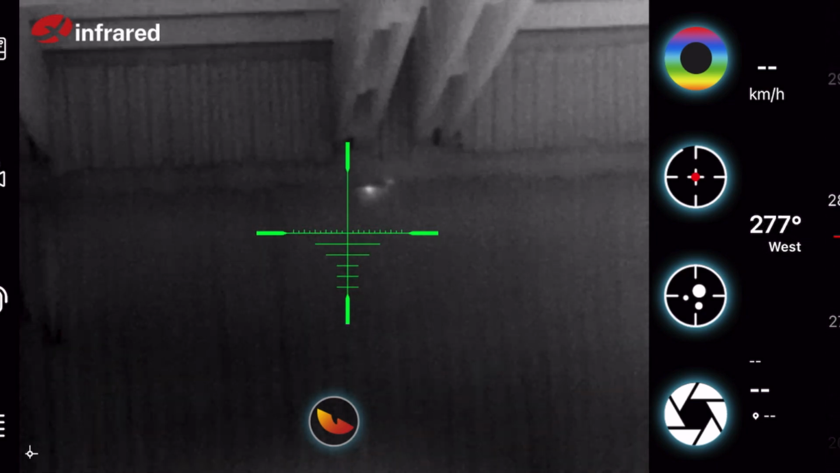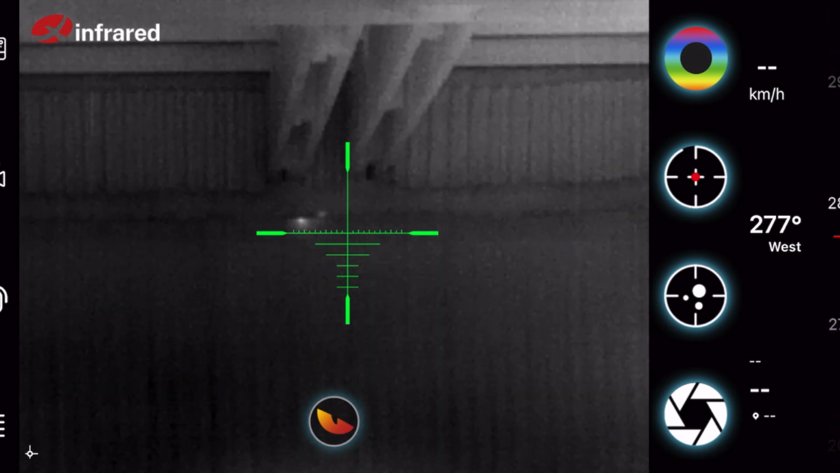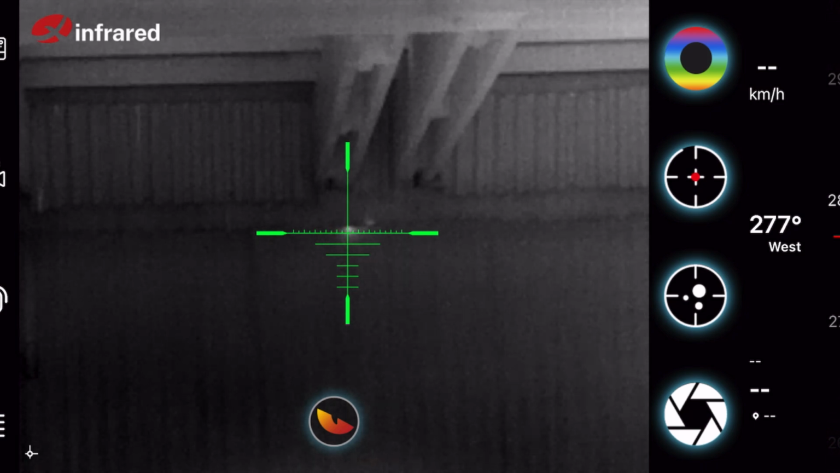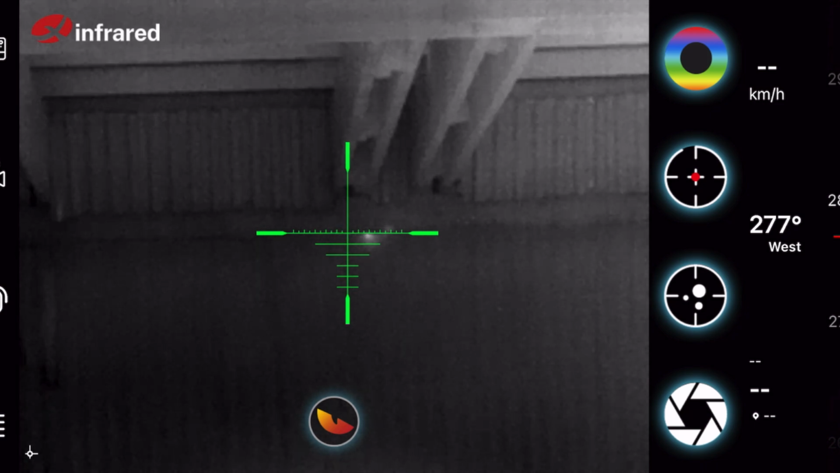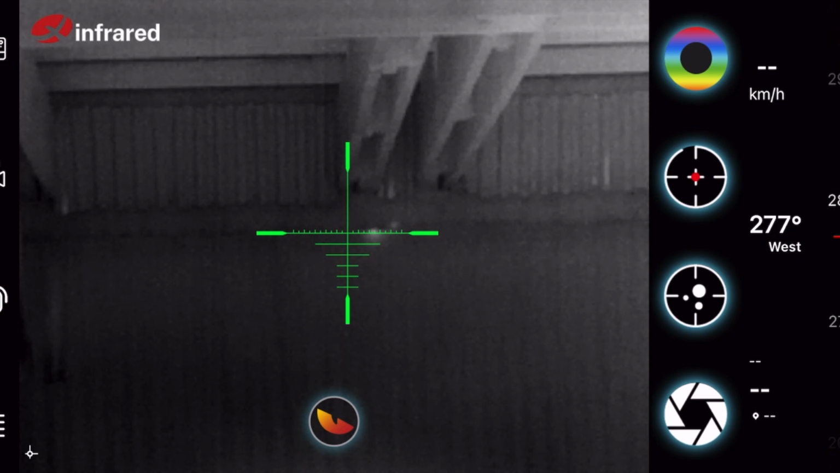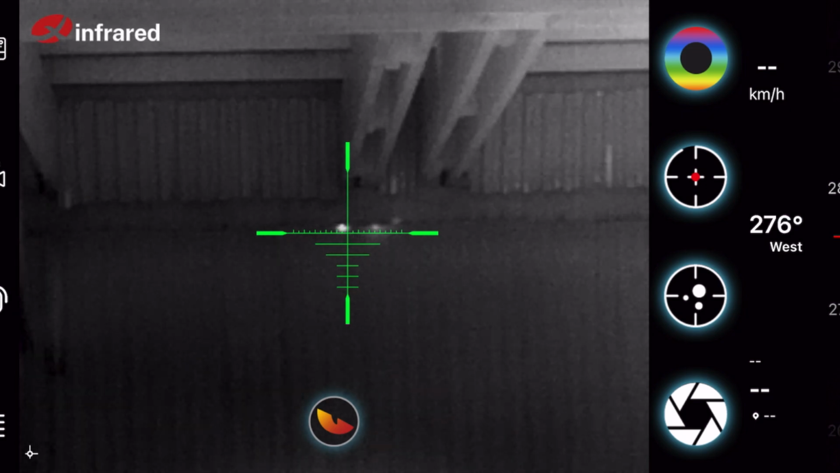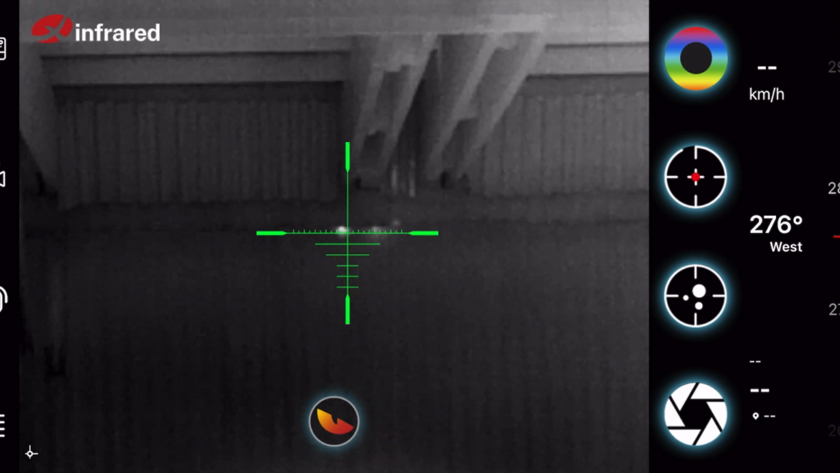What really stands out to me is the ability to fine-tune the focus because you have an optical focus on your lens, and then the ability to make fine adjustments on the crosshair means that you can have really accurate shooting and a really clear picture of what you're shooting at.